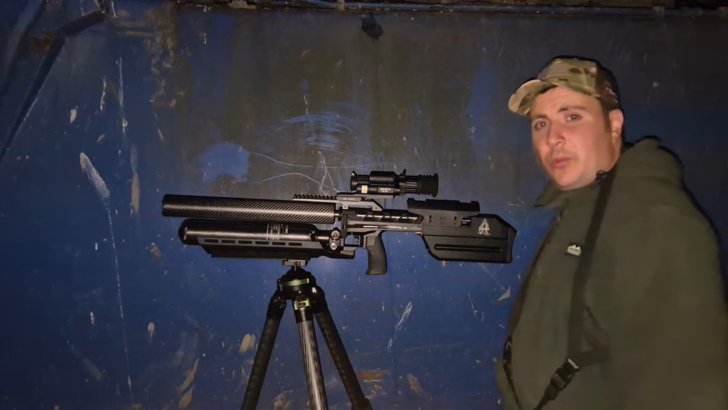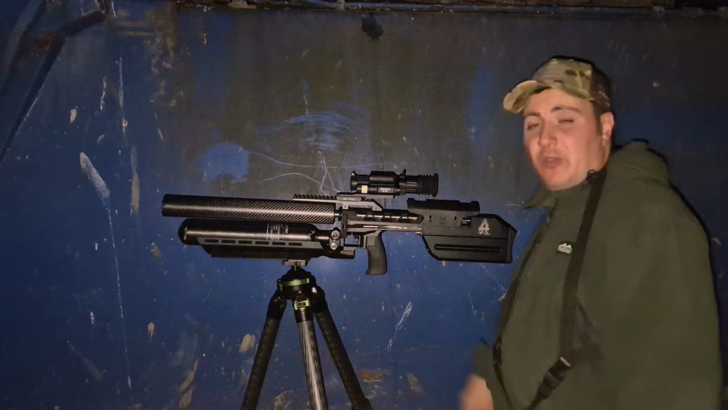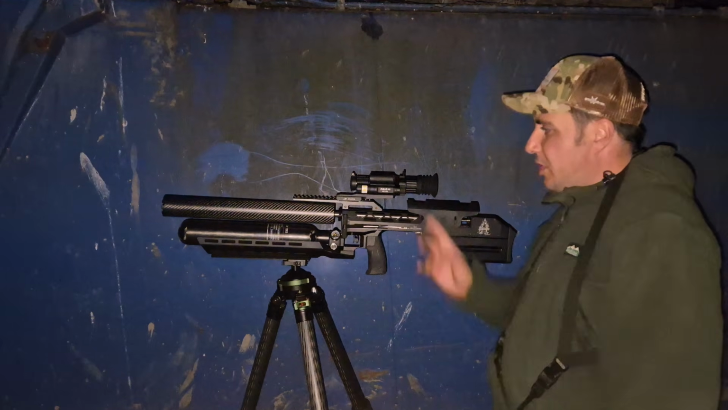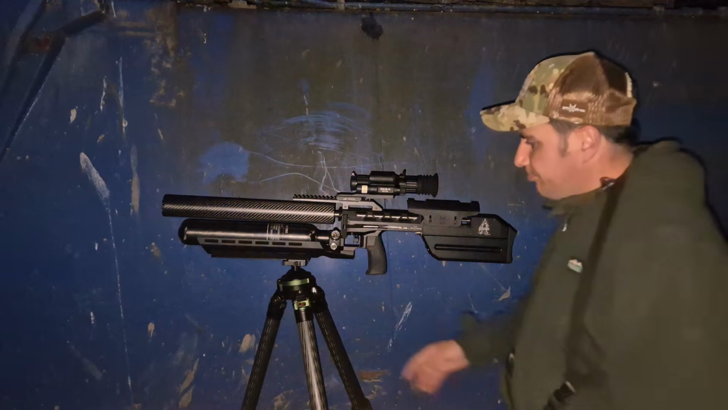this is a version 2, the more improved scope. This will be the first night I've used it on the rats. I have had a play with it before I took it out. We just go check zero, and then we're going to get into the rats.